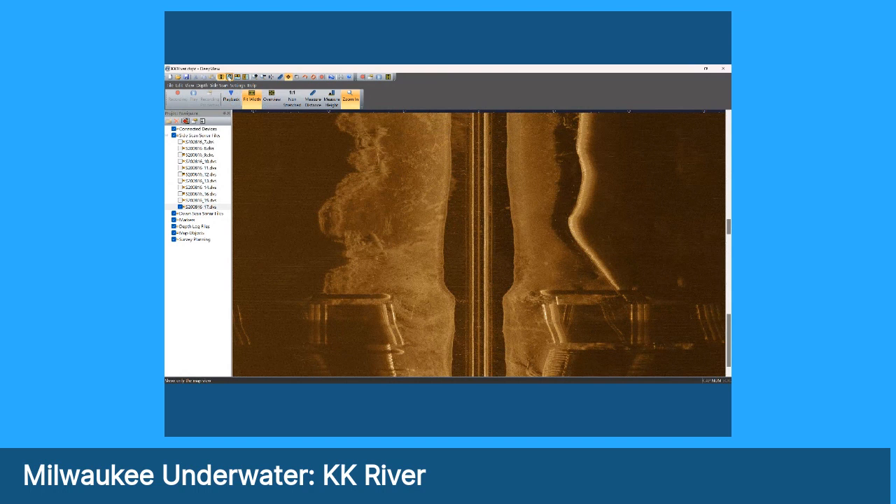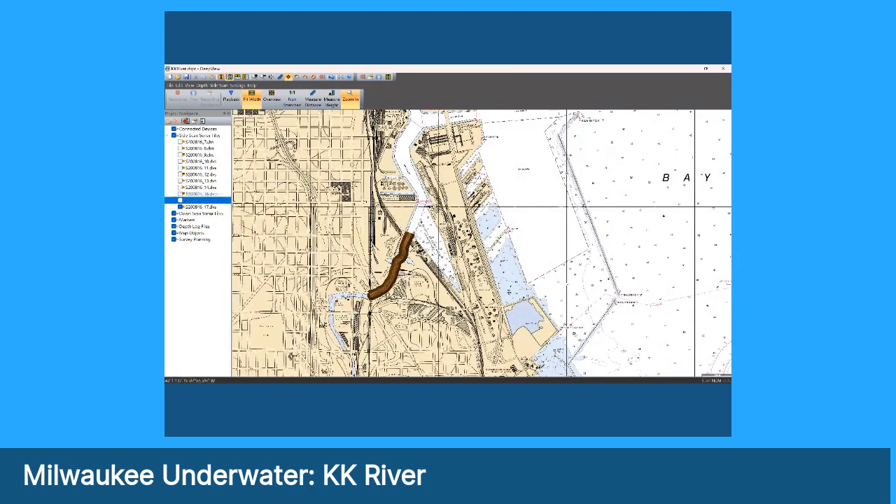We have a number of other places that we scanned. We did, like I said, the whole Menominee Valley. We did the entire Milwaukee River all the way up to the dam. And then this, of course, is our survey of the KK. So if anyone's interested in any of the locations of any of the material that we located in here, let me know. I'm happy to share if you want to go check out what looks like a pickup truck off of the Continental Grain Elevator there.